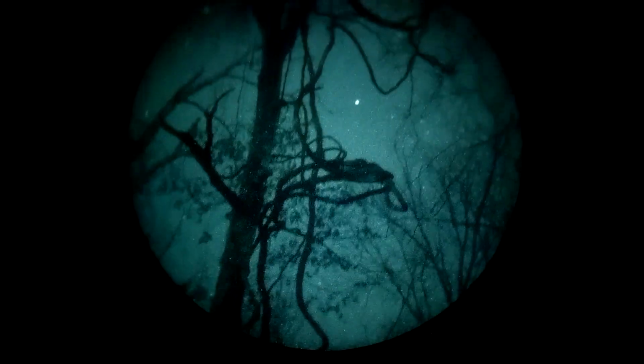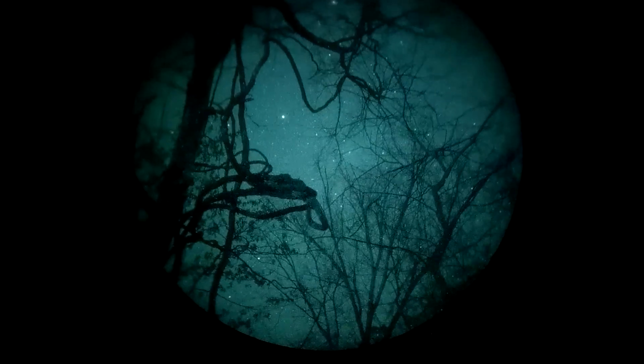Looking up at the sky, can see stars. Would be a fantastic night for the telescope. Might get that out right after this test.